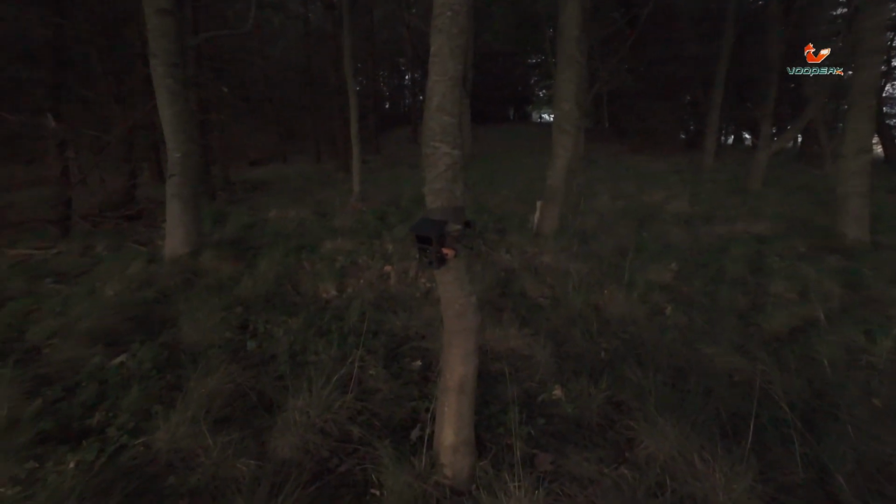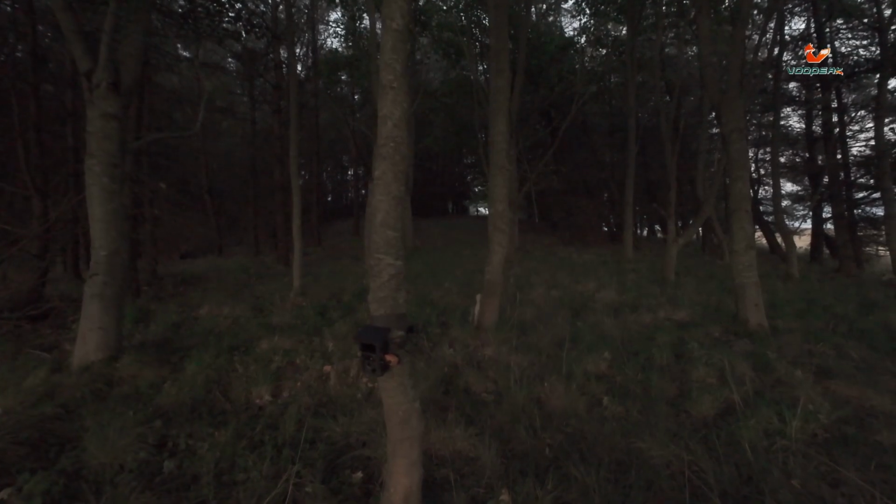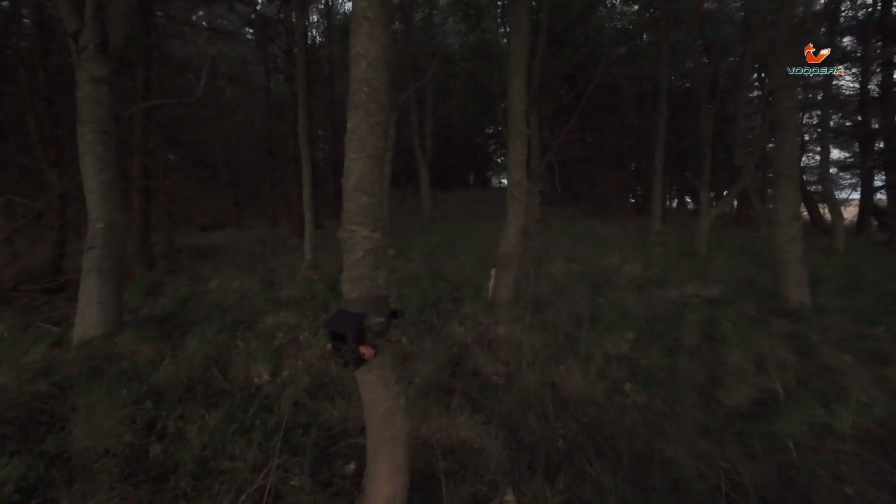Right, and there we are, we're all set up. And as you can see, there's a run going through there and there's a run going straight up there, so we should catch both. Right, we're going to leave it at that and head off out of here.